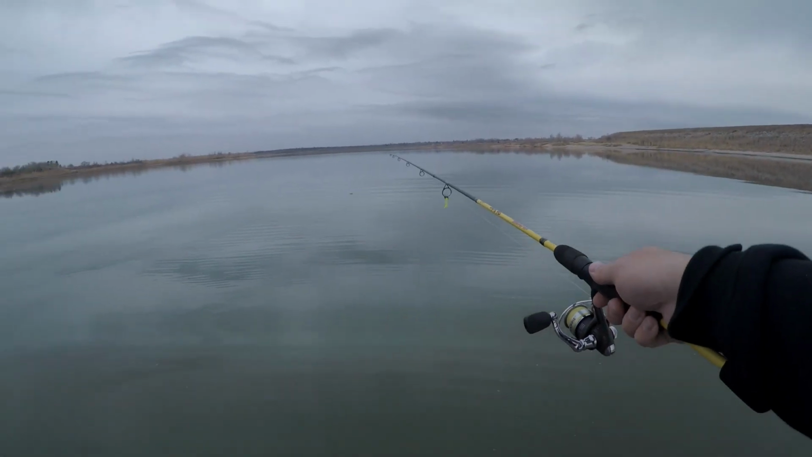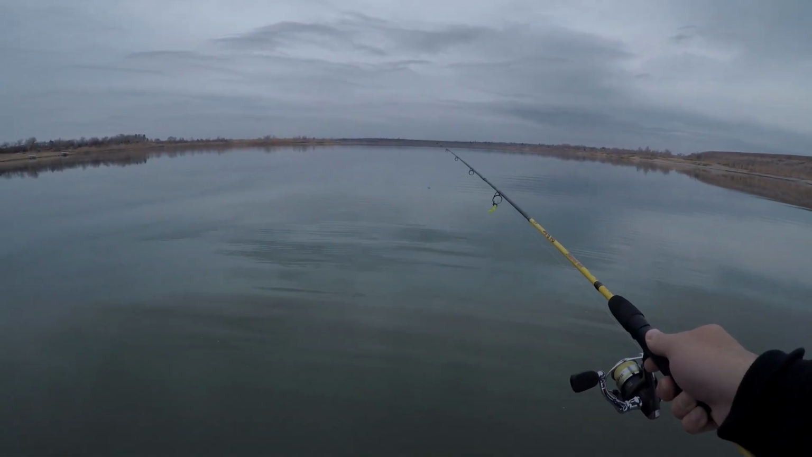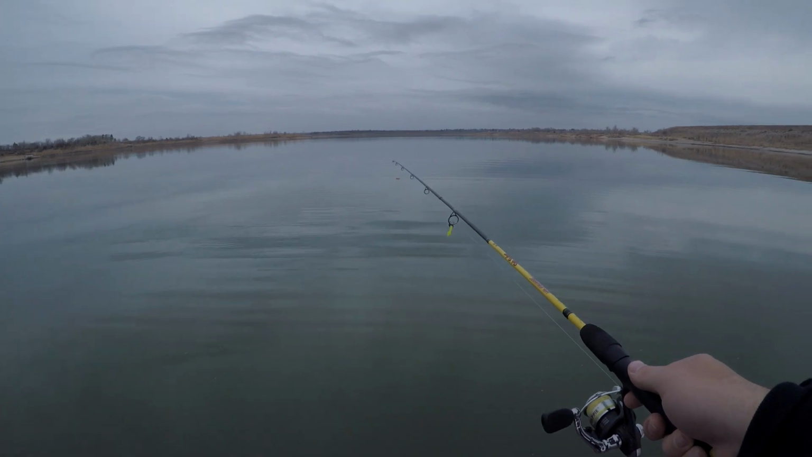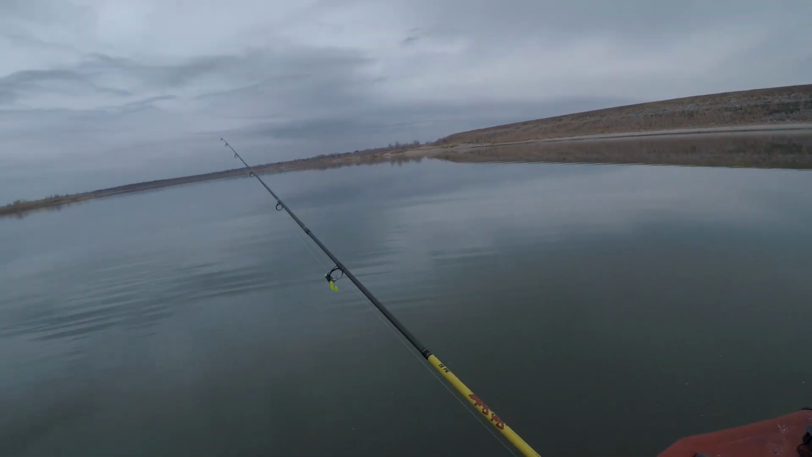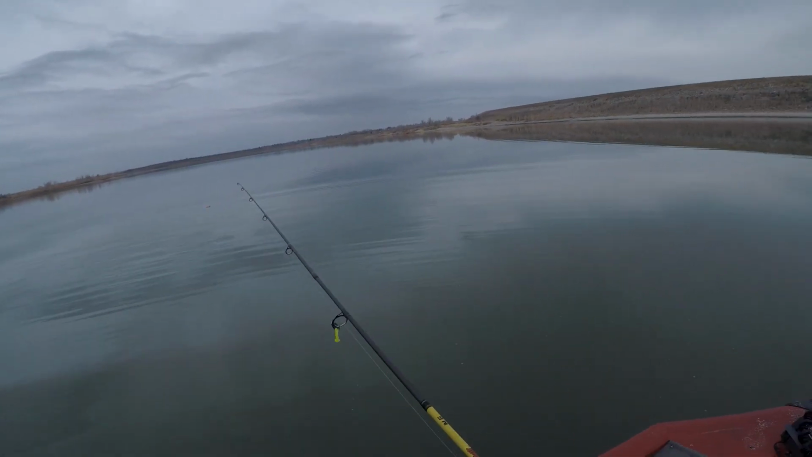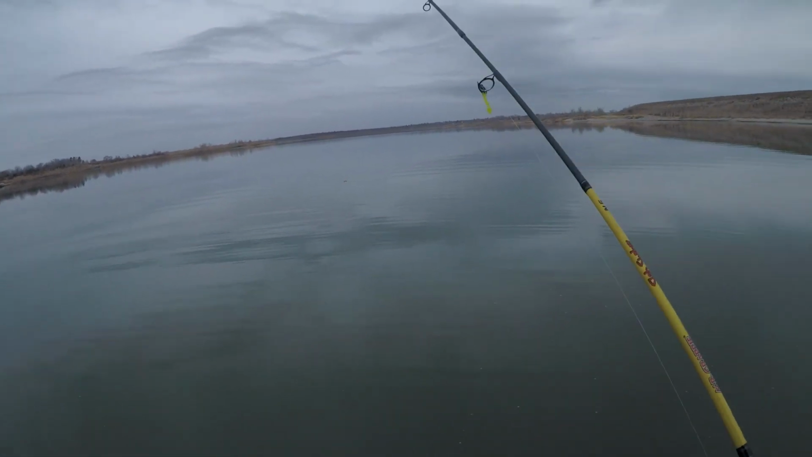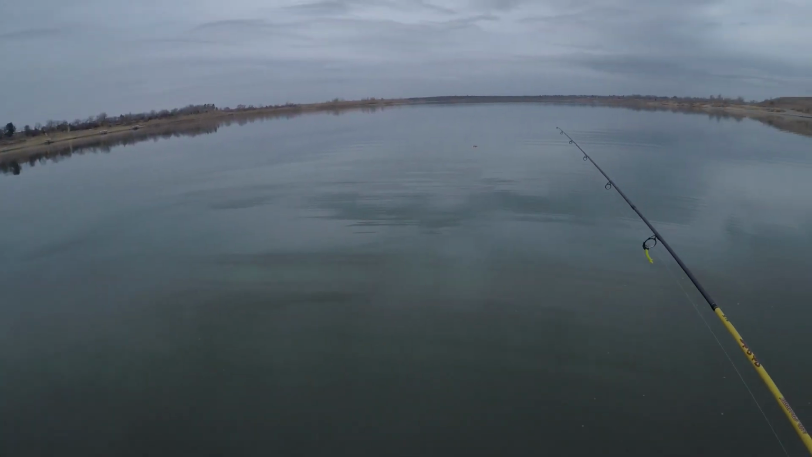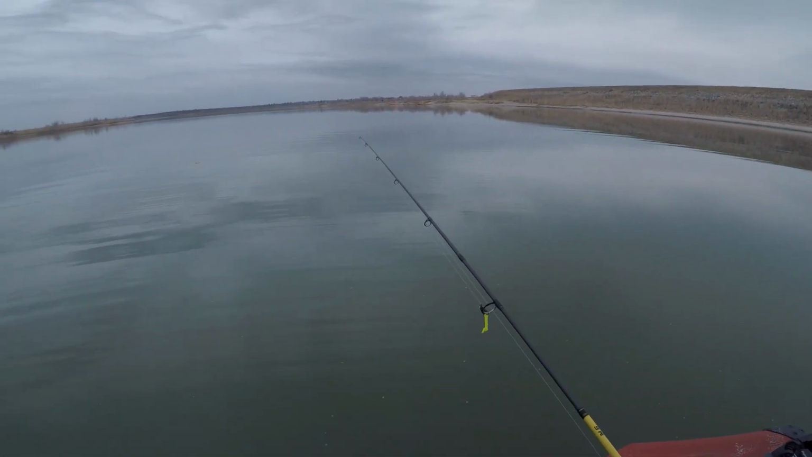All right, so there's my buoy. I know it is on this side of the structure that I marked on my graph. So once I find this piece of structure, I'm definitely going to mark it on my front graph so it's easy to find once again. And once you find this structure and you have it marked on your graph, you don't have to use the buoy anymore if you don't want to. So you can always find it on your front graph if you have one. If you don't, hey, there's nothing wrong with using a buoy.